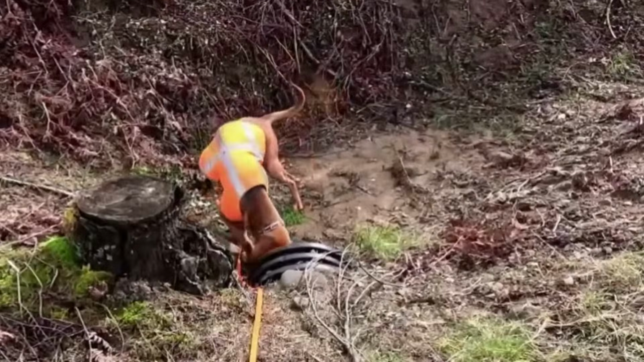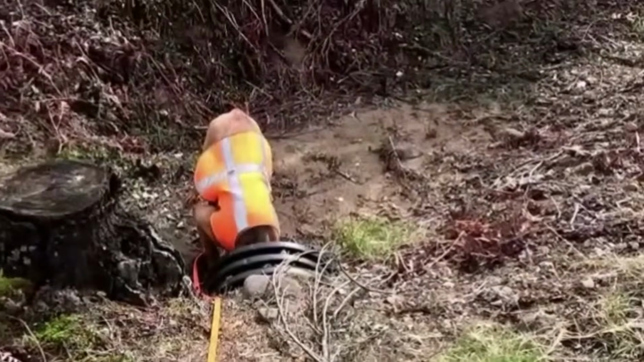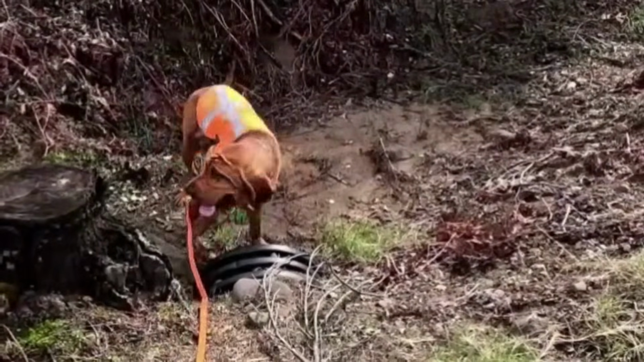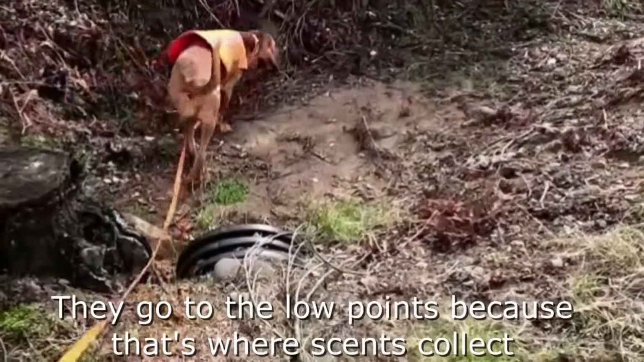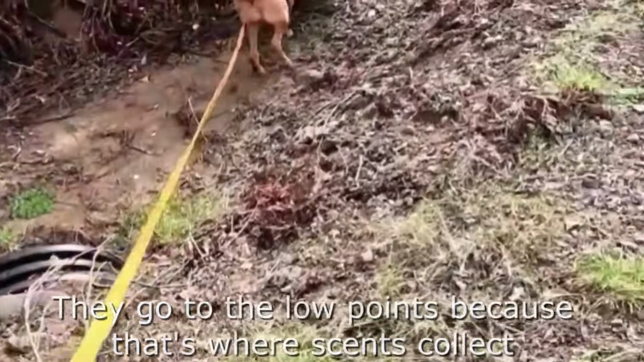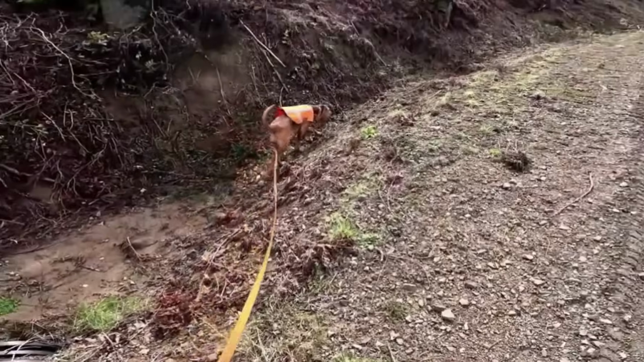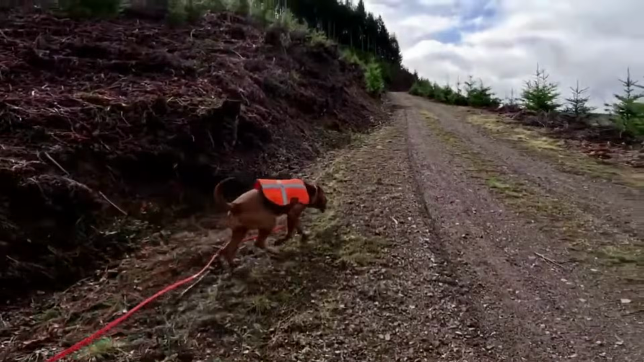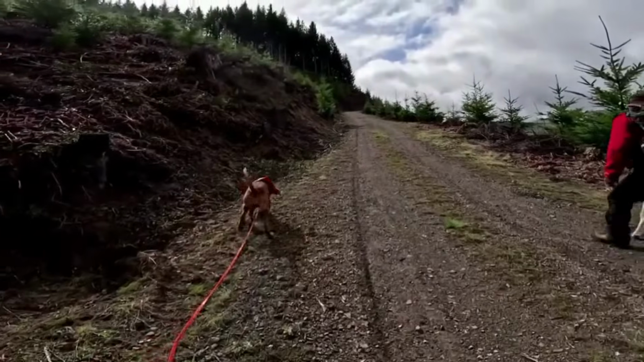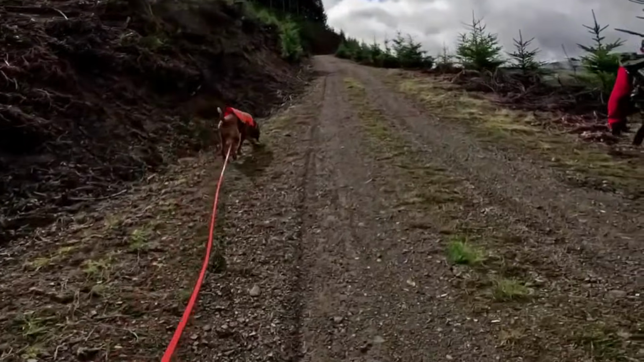Have a Bloodhound, you'll know this. Every single low point drainage, got to check it out. That's where all the smells go. Sometimes the animals are in there. Calamity hasn't had anything come darting out yet, but that's classic Bloodhound behavior right there. Go check out those low points.